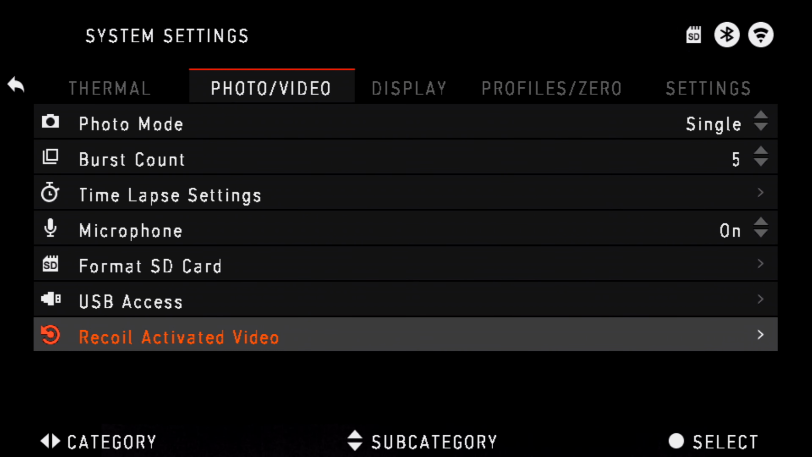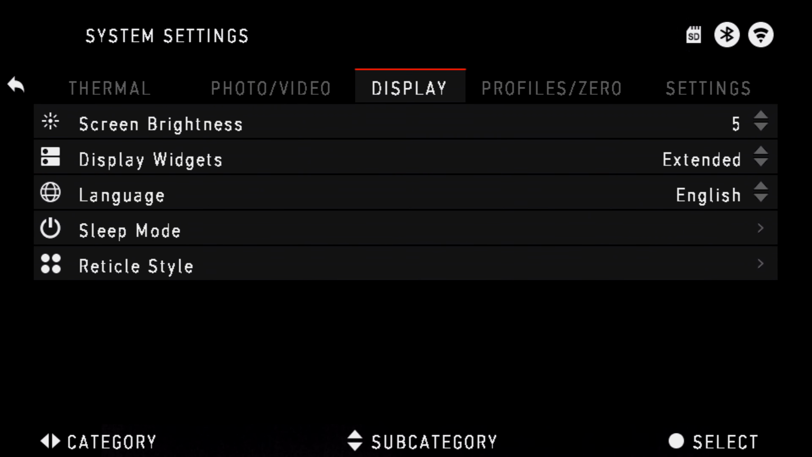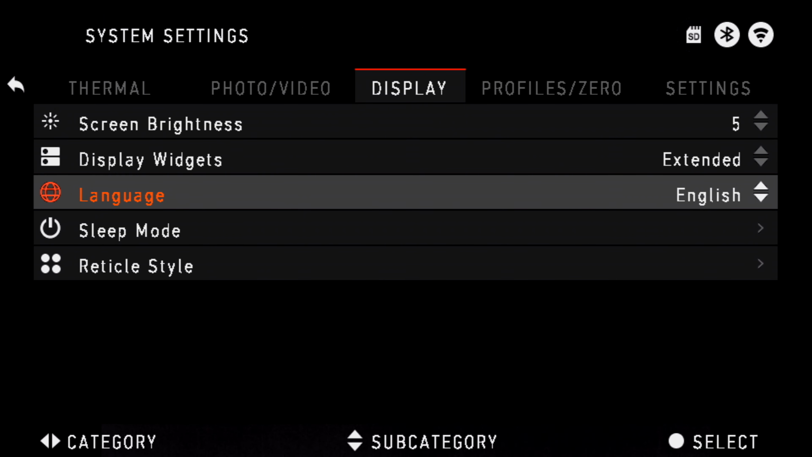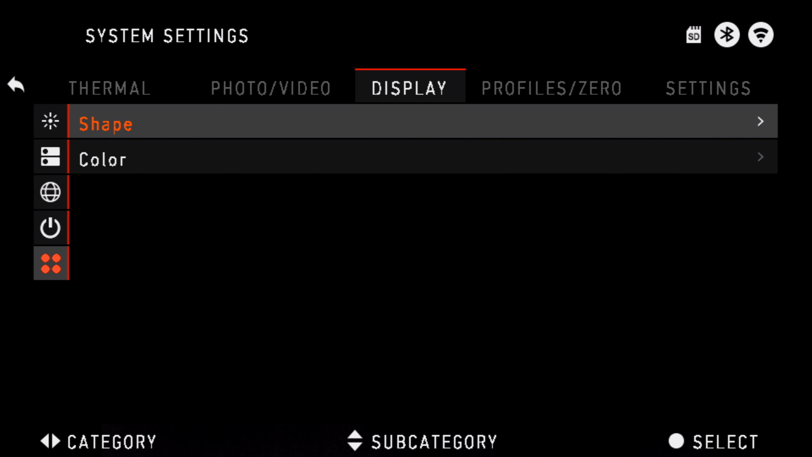There's a recoil activated video, so if you're hunting and you pull the trigger, it'll record the video, so you don't have to be recording all the time. It'll just record when you pull the trigger. Screen brightness, you got different widgets to turn on and off. Language mode, sleep mode I have turned off.